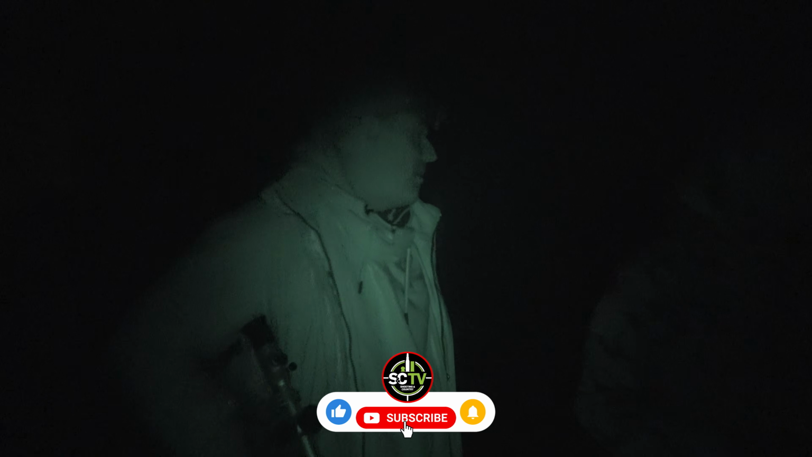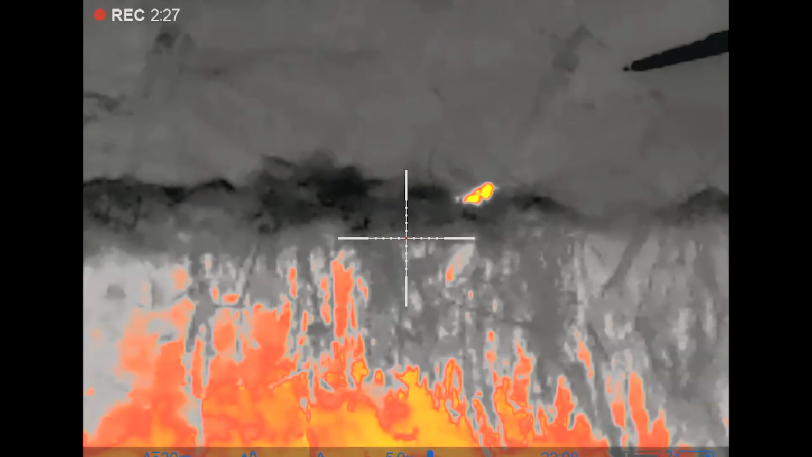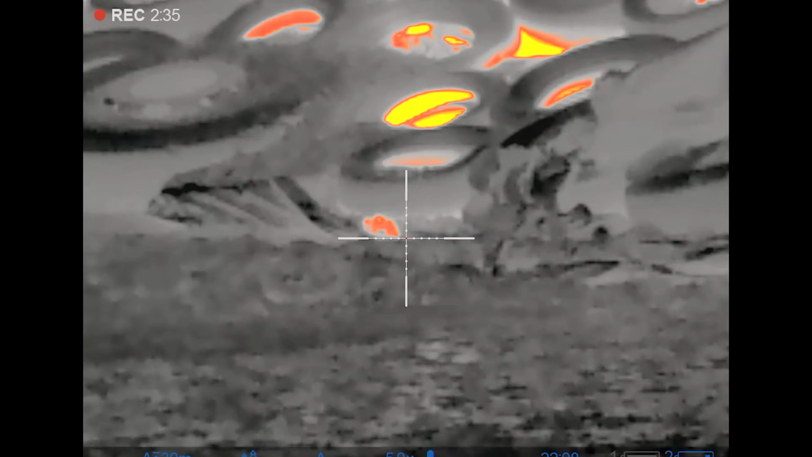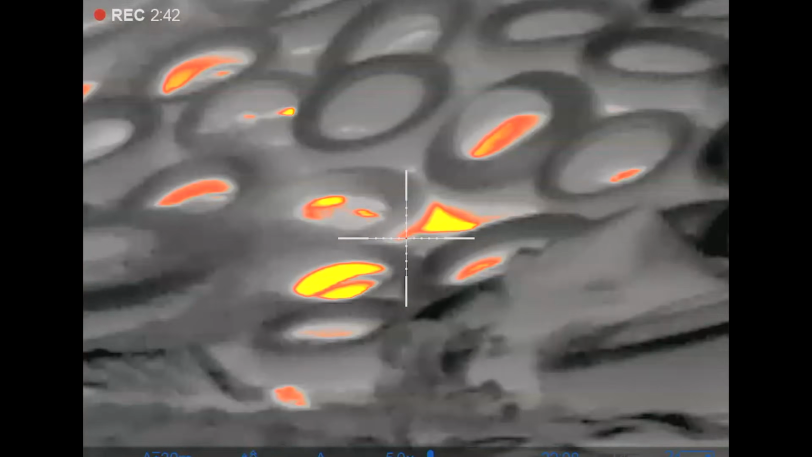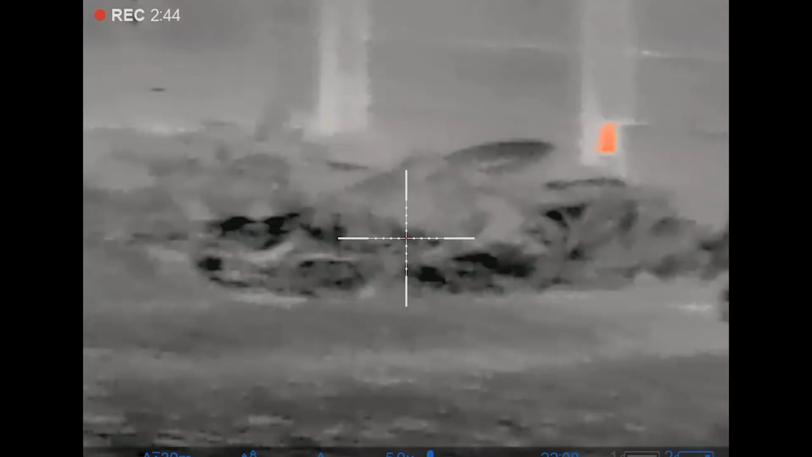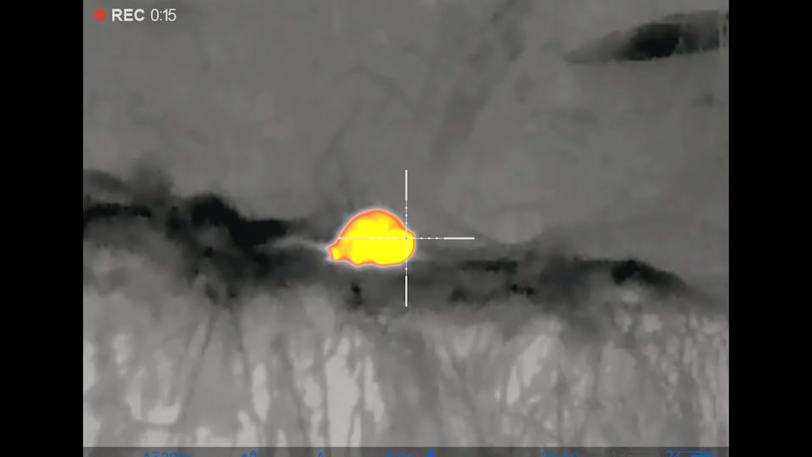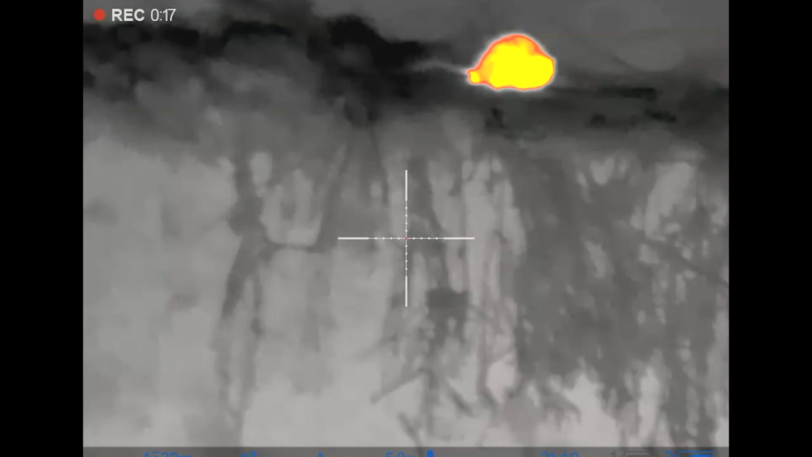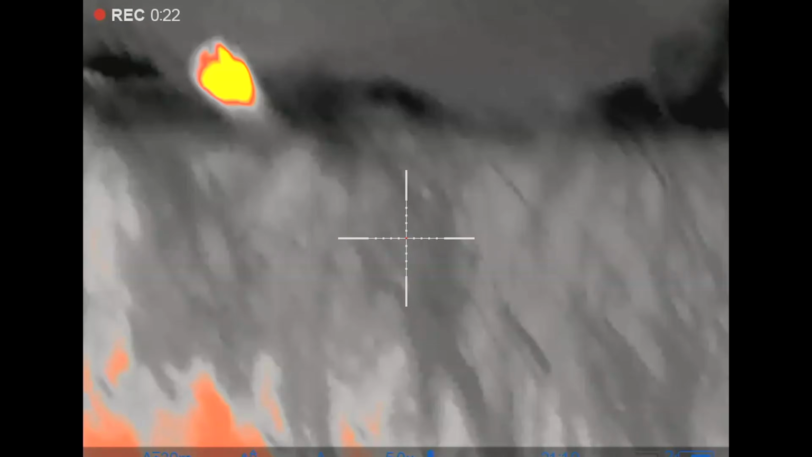Some more down here, Dave. Let's get back into action. No, that's the one that I shot earlier. There's one down by the tyre, 2 down by the tyre that I shot. Is that just pretty much straight in front of me, isn't it? Yes. Good shot.